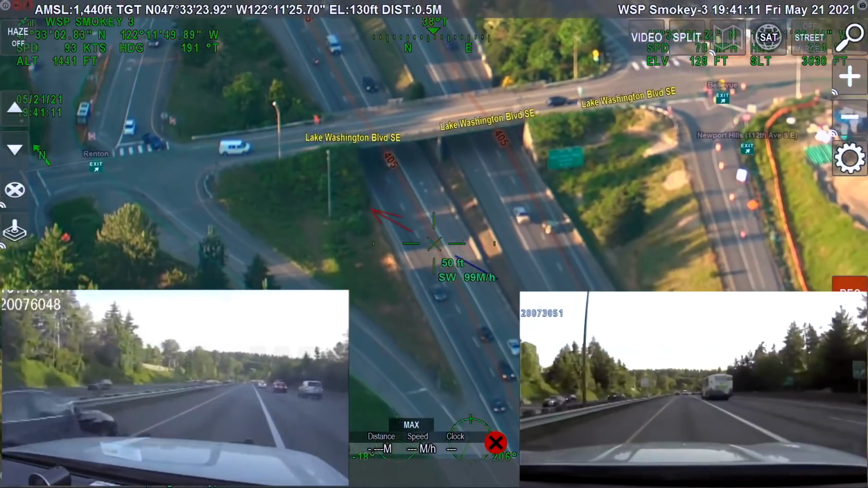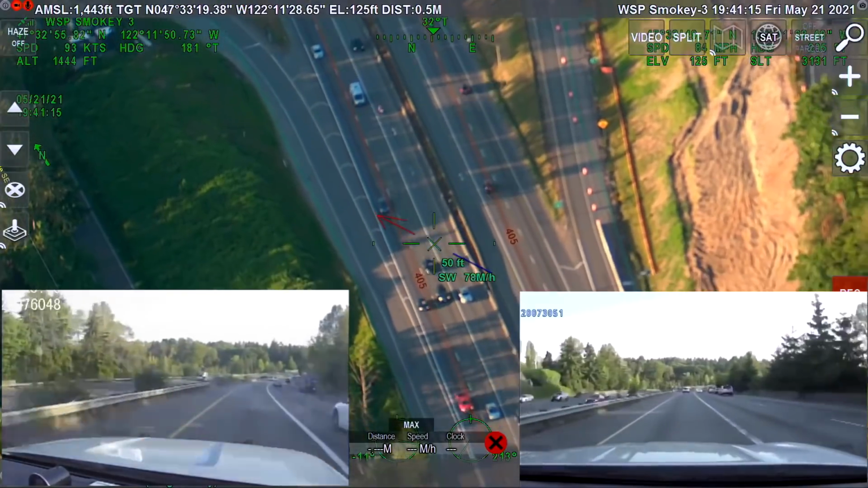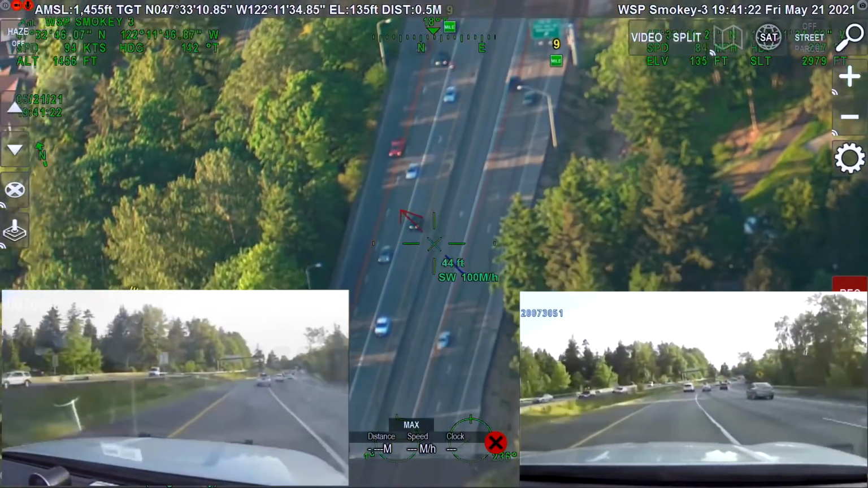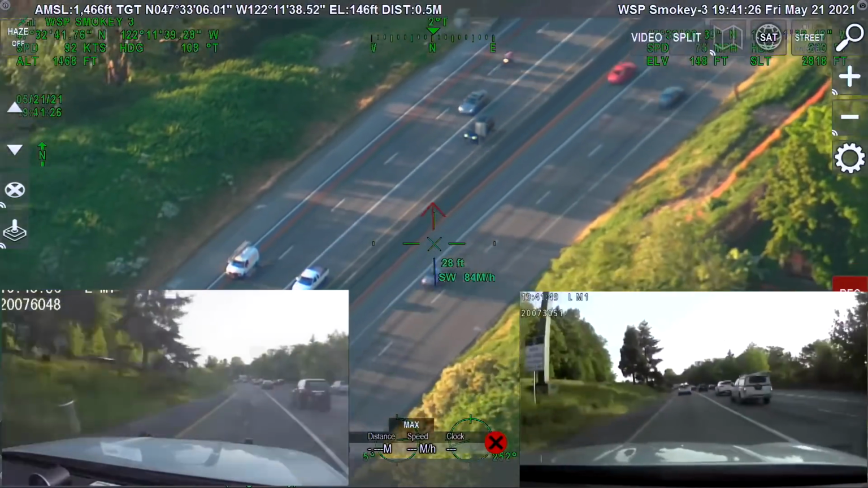We're going over under Washington Boulevard now. Going over between lanes. 694, 7374, Cold Creek, 7 Cold Creek. 477, I'll be doing 942.